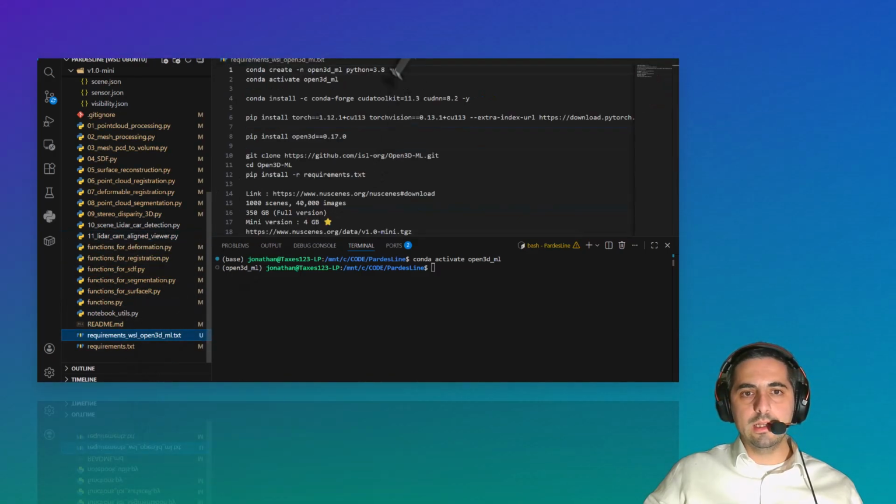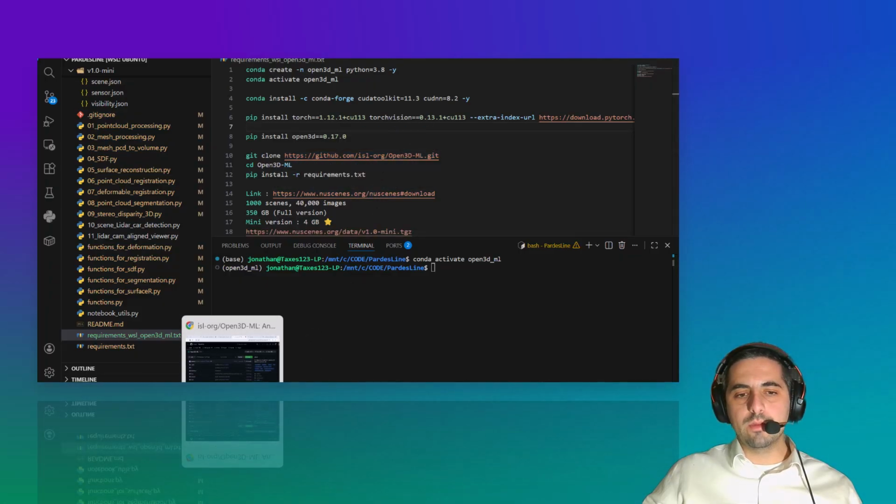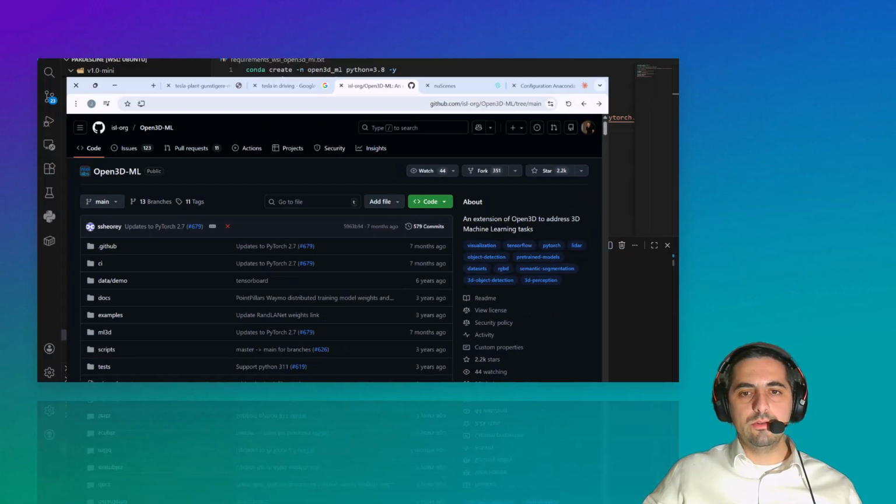So what you need to do again, let's see that together. After installing Ubuntu, and after you get this window, you can create your new environment with Python 3.8, then activate it, and then install the different things here. Be aware that there are several ways to install the requirements of Open3D, but because it's a previous repo, it's not working well if you just install the current dependencies written in the Open3D repo. So I suggest you do that.